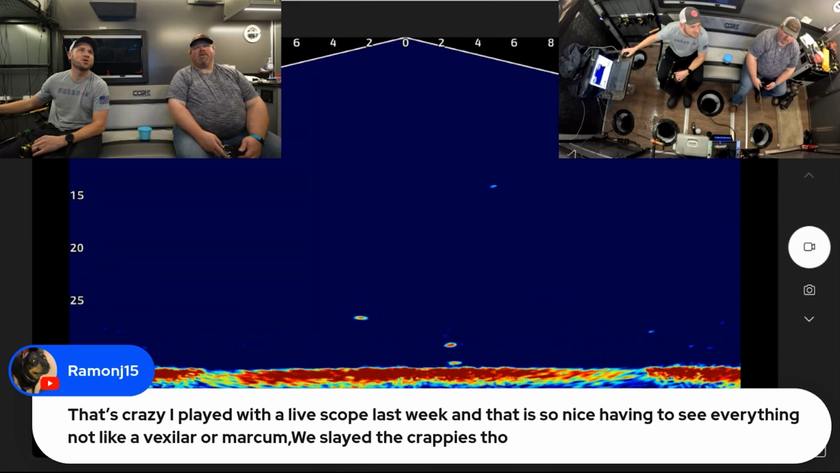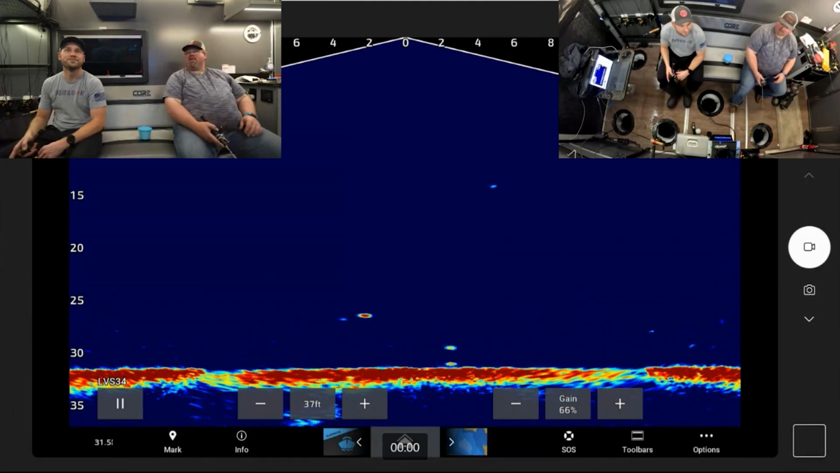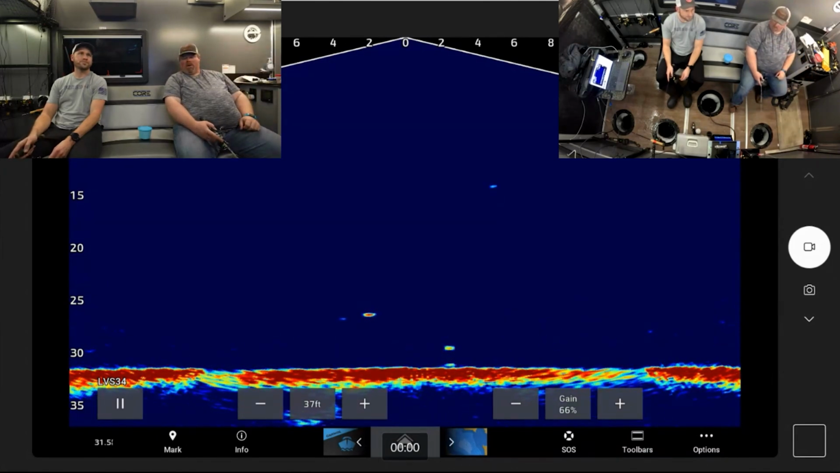Ramon is saying, that's crazy. I played with a live scope last week, and that is so nice having to see everything, not like Vexilar or Marcum. We slayed the crappie, though. Yeah. They each have their advantage and disadvantage. When I'm guiding for groups and we're hole hopping, the combination is lethal. Have one person run the live scope. I don't know if you do that yourself or not. One person runs the live scope, and then everybody else is running around with the Marcums or Vexilars, because they're a lot easier to hole hop. Oh yeah, they're a lot easier to move around.